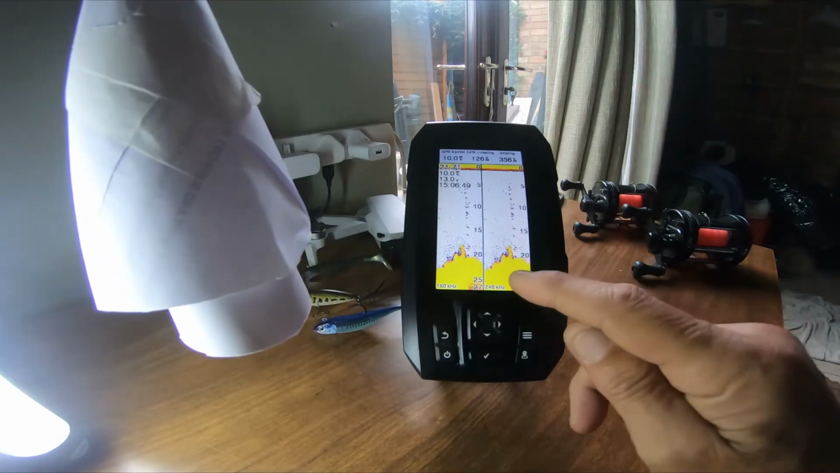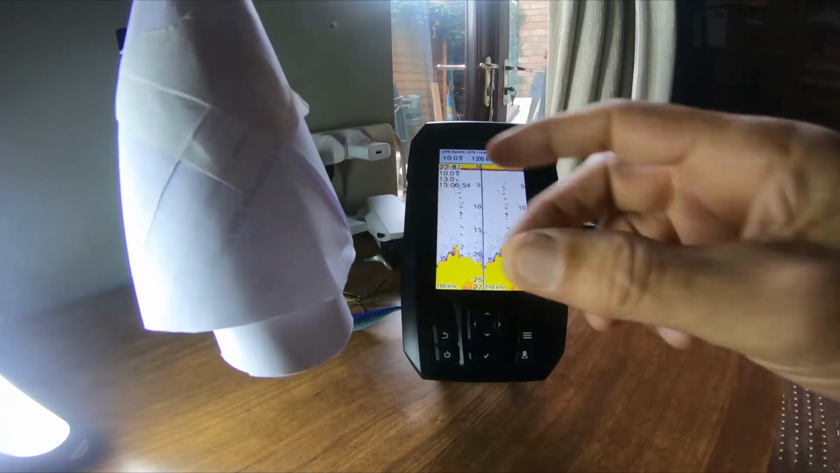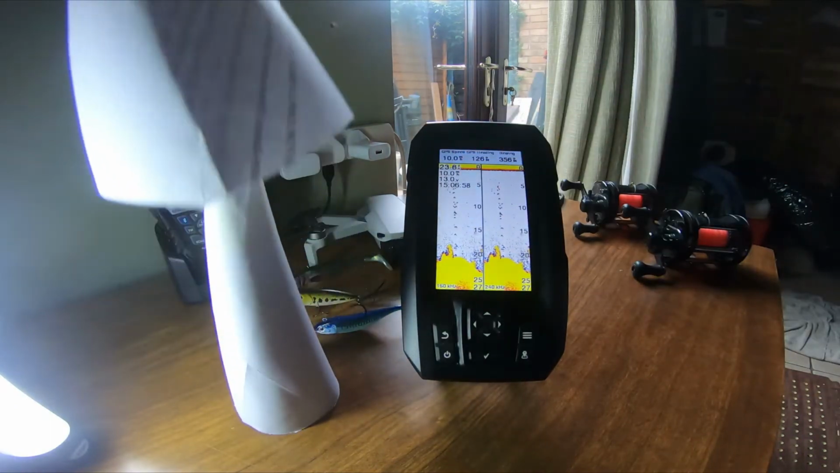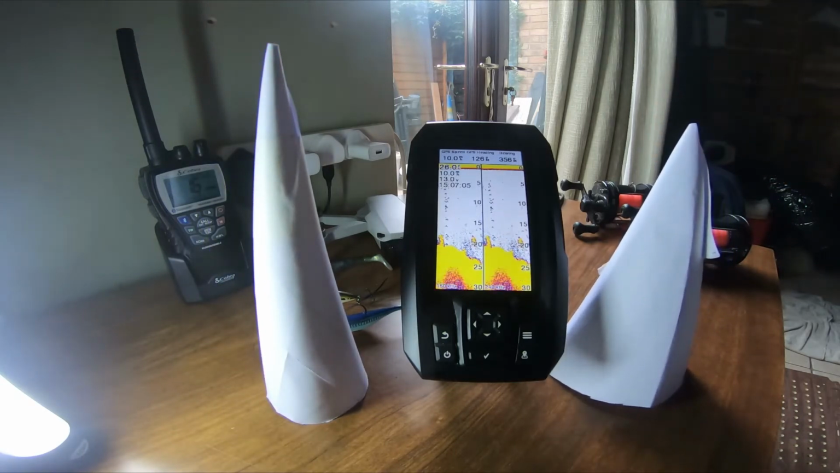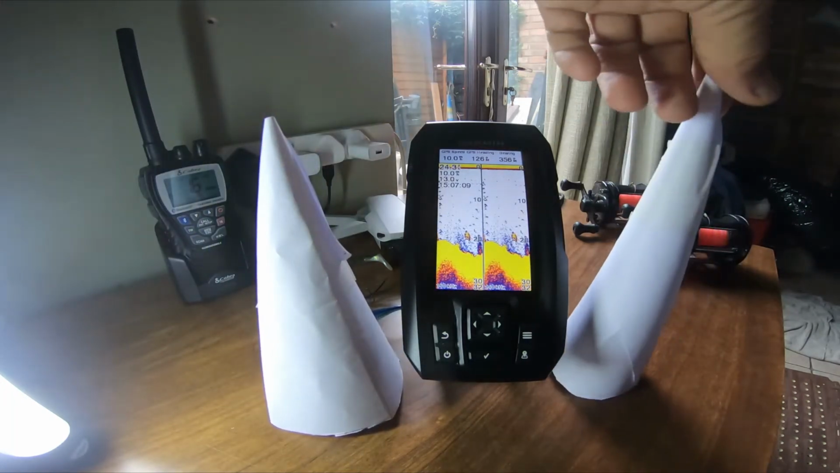Now you can adjust these frequencies in the menu, so I'm assuming that as you're adjusting, these are either getting wider or they're getting smaller. But basically, that in a nutshell is the two different frequencies that we're running at the moment. It could be the other way around. This one could be the bigger one, this one could be the littler one. I'm sure you can find out.